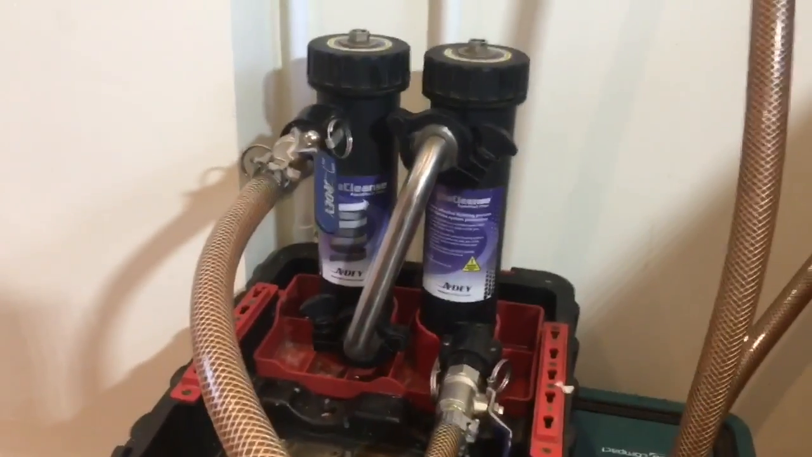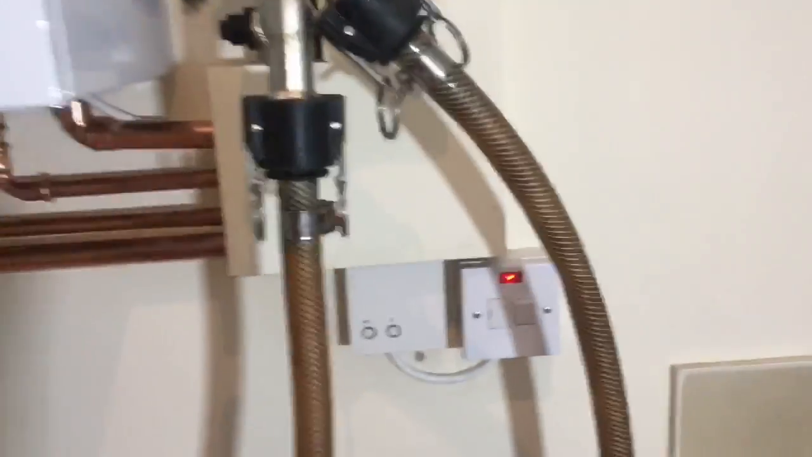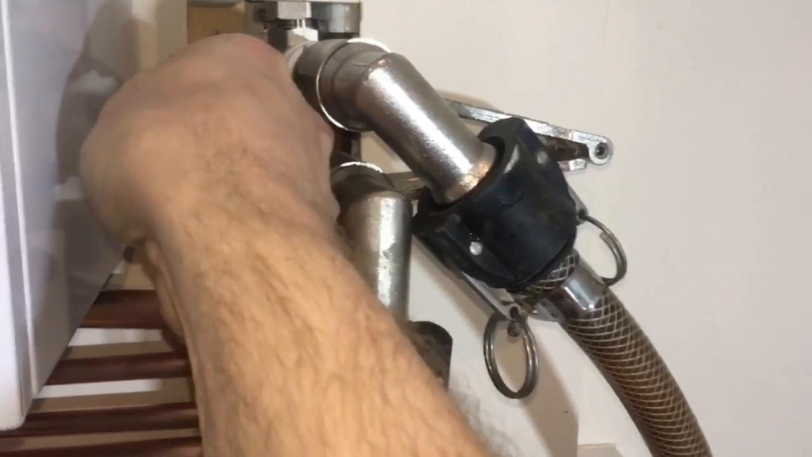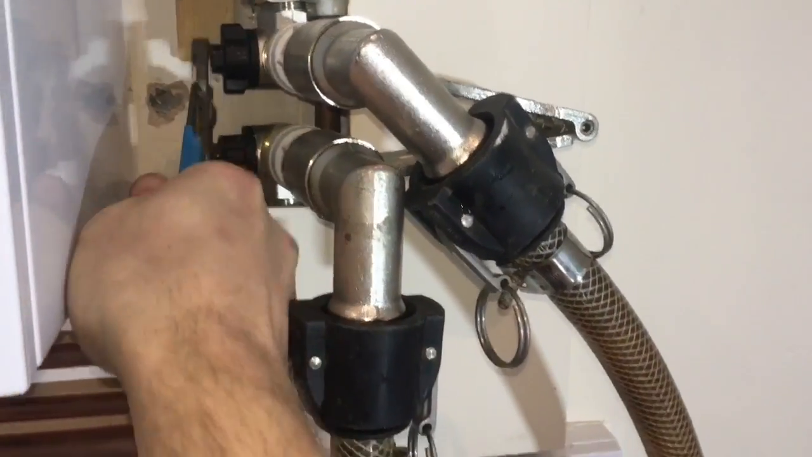Okay, so this is the Magnacleanse. We've got the hoses attached, the valves are open, so now what we need to do, probably should use the tool provided, but I've already lost it. So open these two valves.